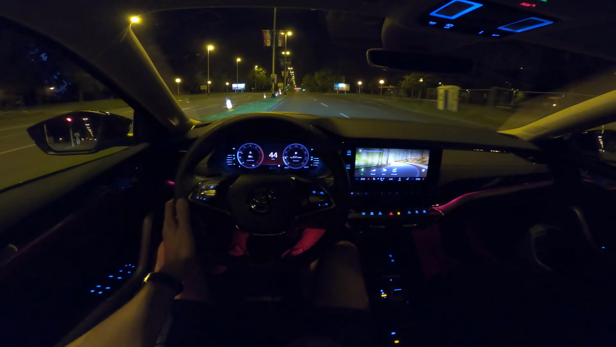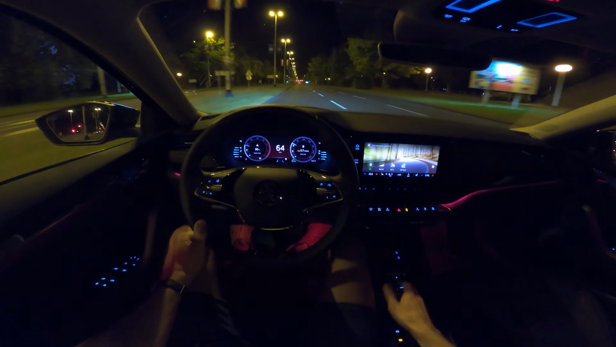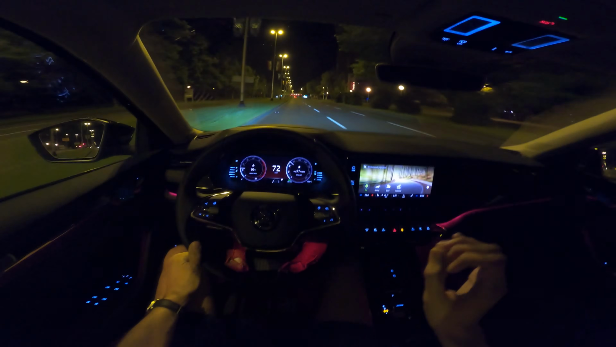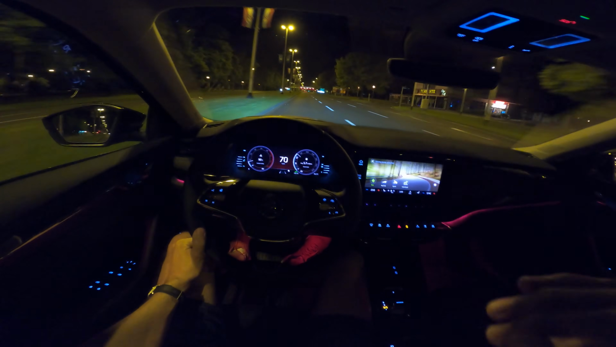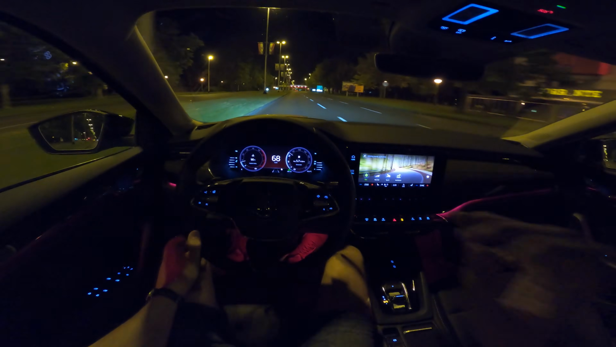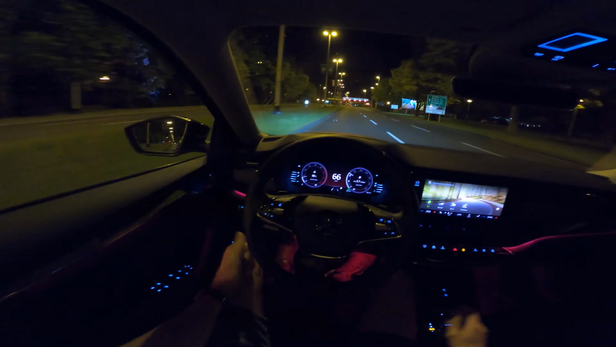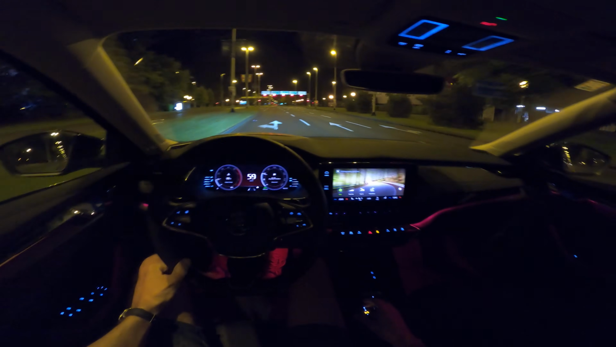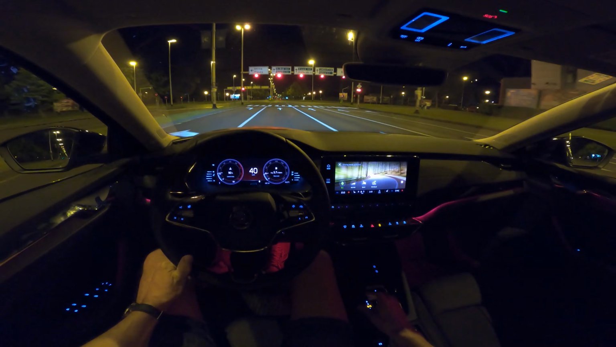So the engine is very responsive, very torquey, and has good fuel consumption. And it's not too loud for a diesel engine. My engine is very loud, it's very annoying. This one is more smooth, not so noisy. But it's a diesel, so I'm used to diesel, but some people are gonna find diesel cars more noisy compared to petrol.